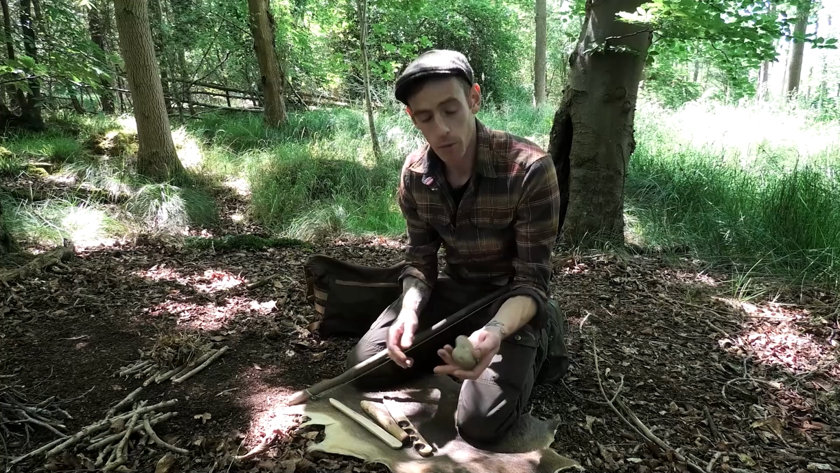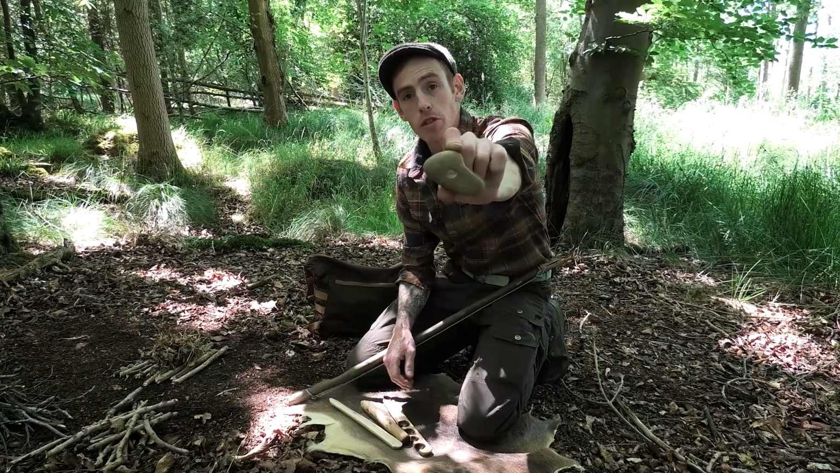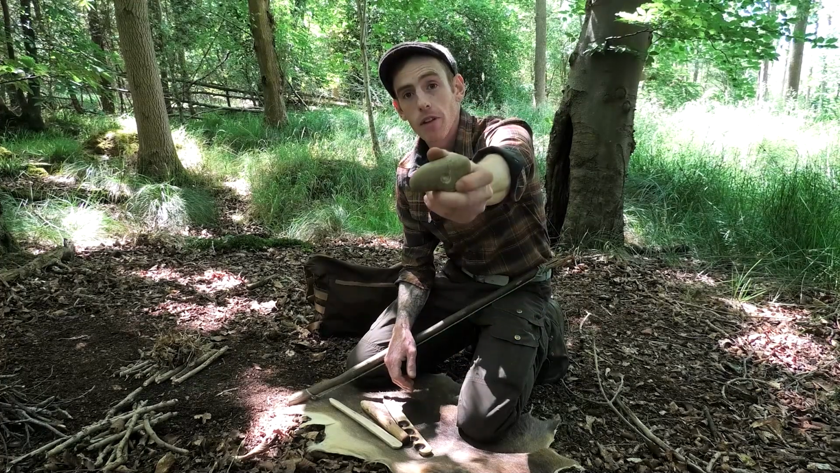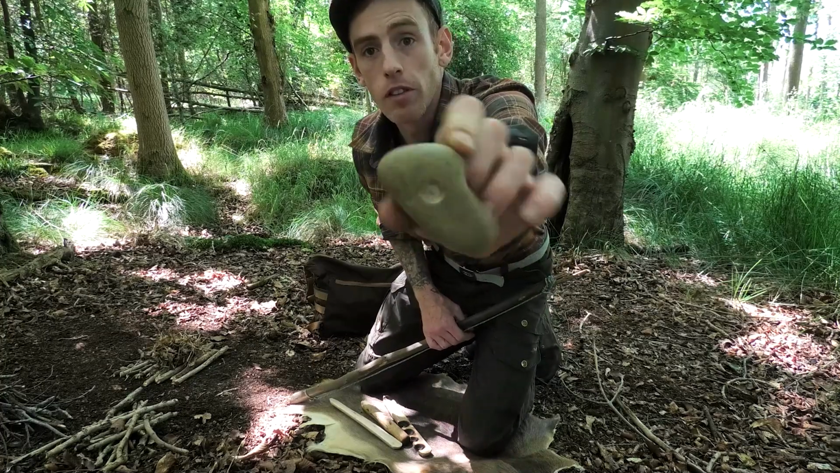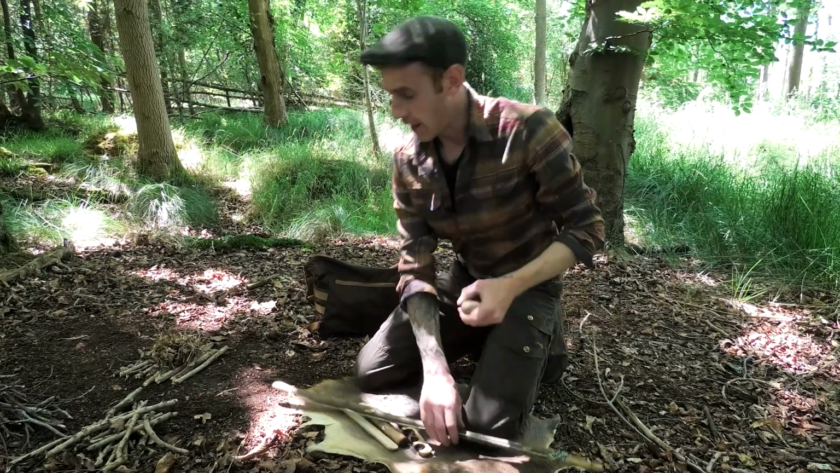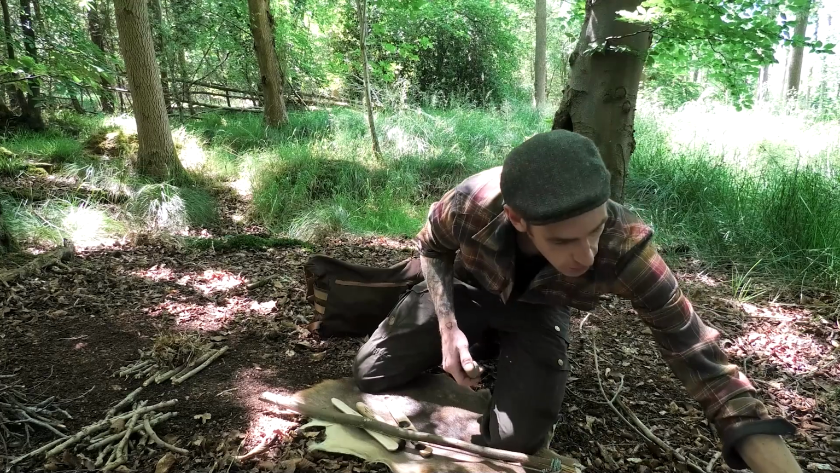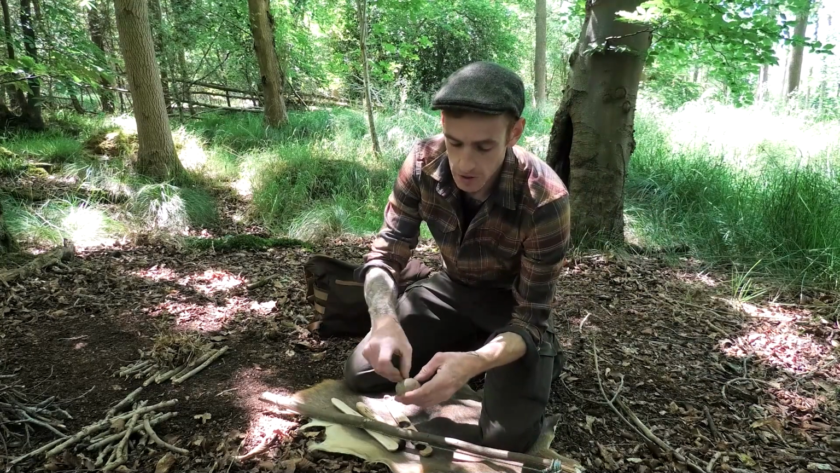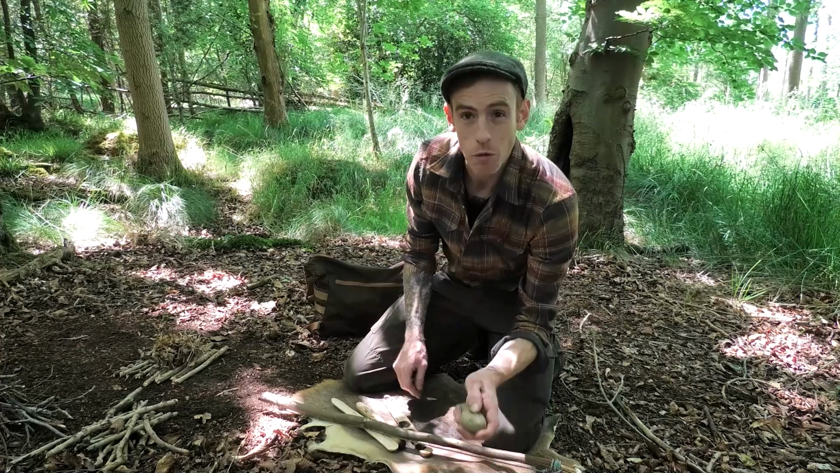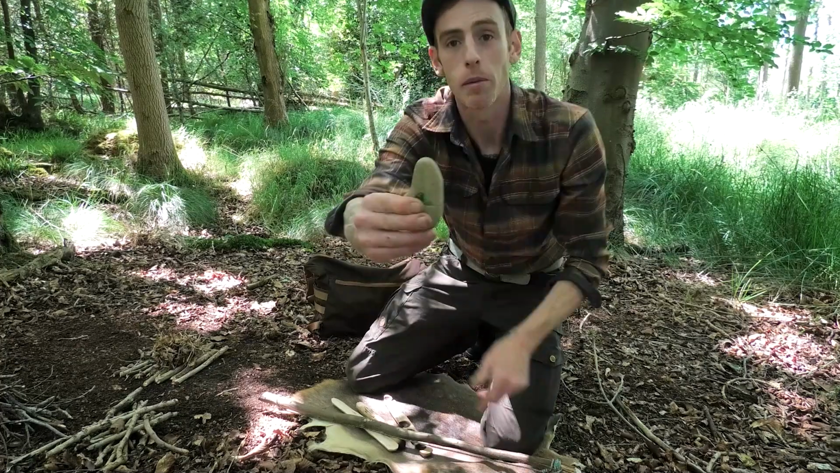I've got a bearing block here which is made out of some stone. It's a river stone that I found. It had a natural dent in it, and I just opened that up even further. So that has less friction, and in fact, if you wanted to, you could get something like a green leaf and just fold it up inside, and that will really keep friction from building up inside there as well.